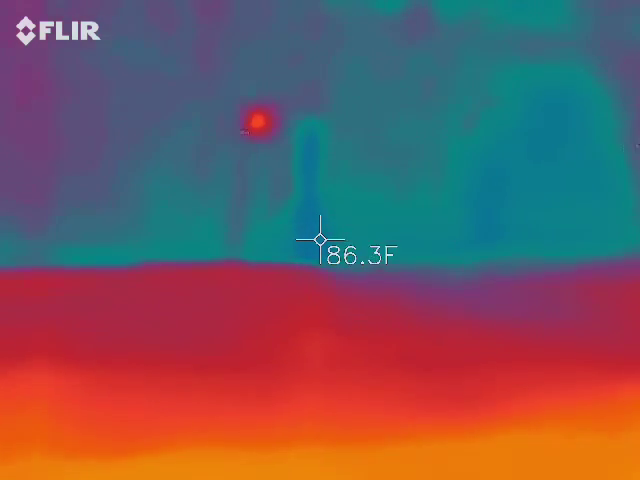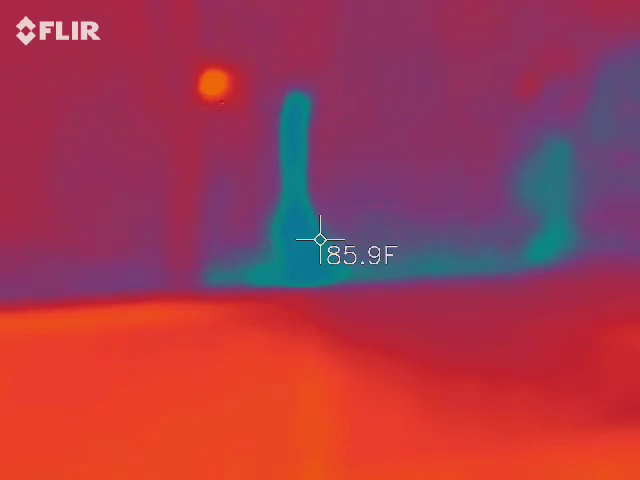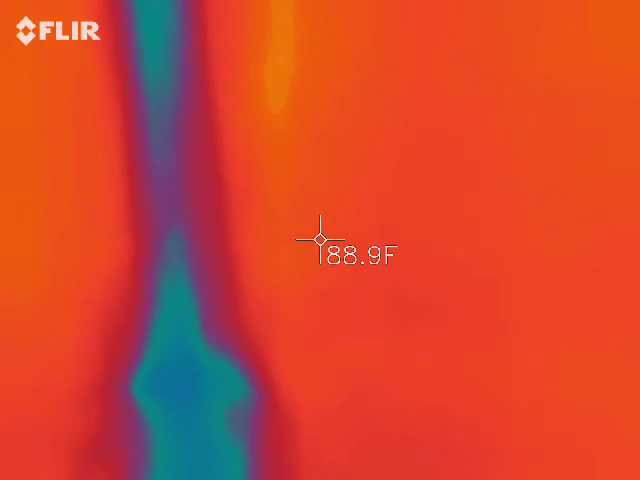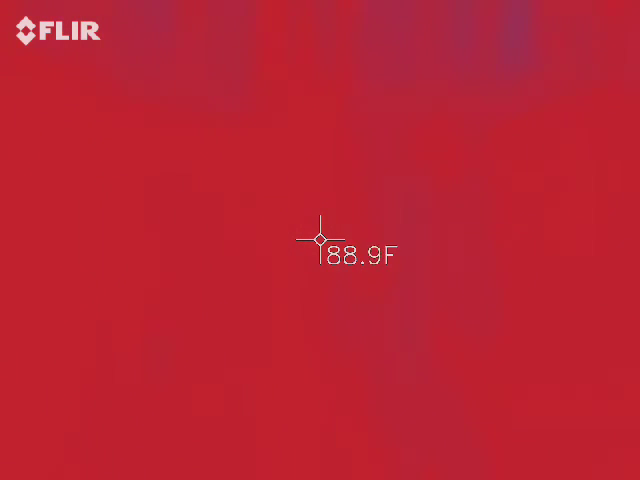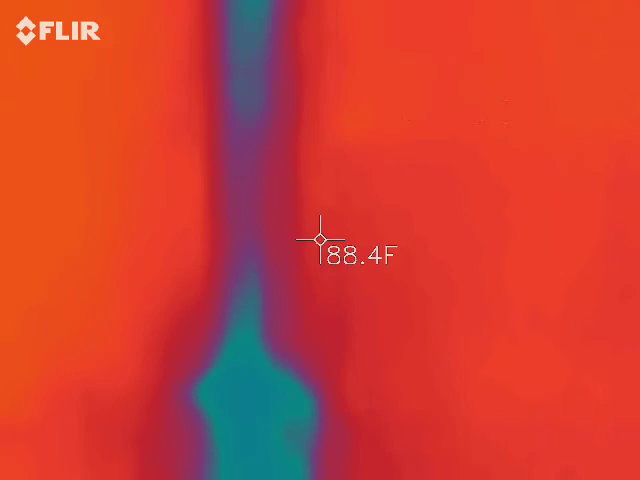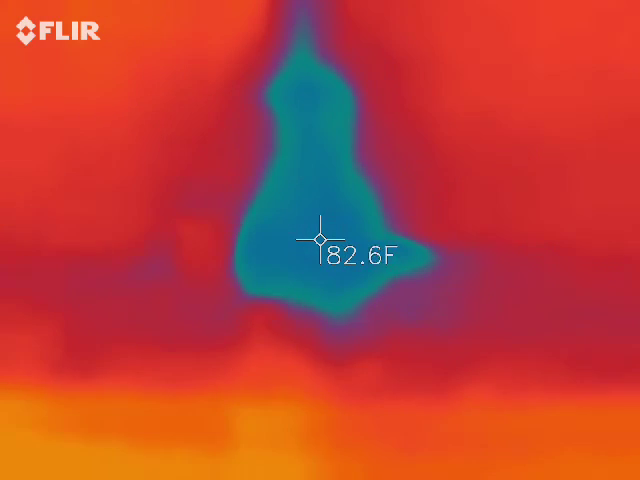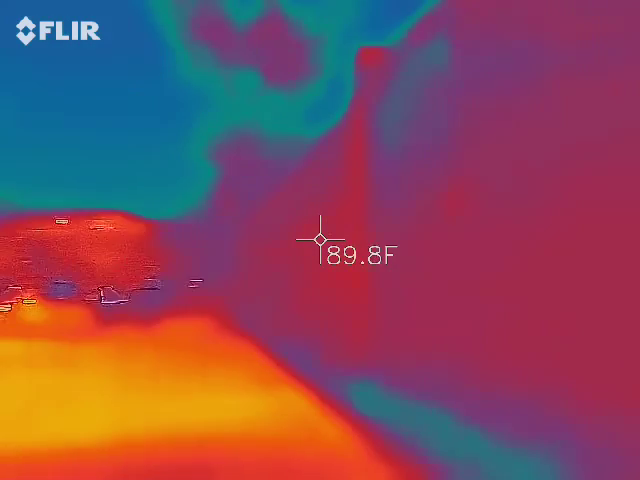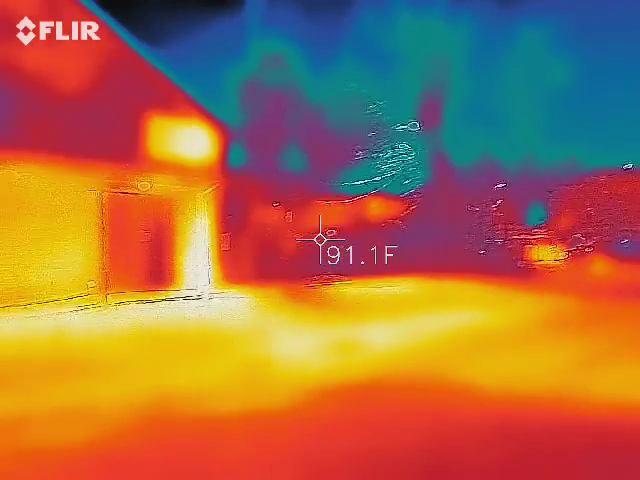Why is that strip of wall so cold? This is so insane.